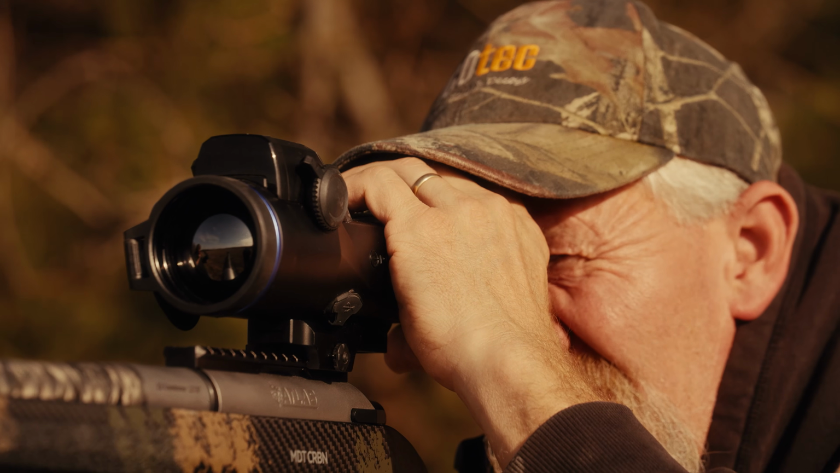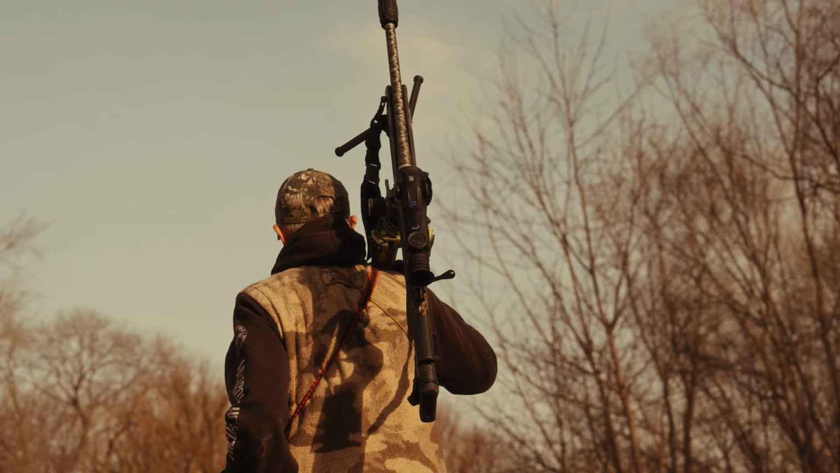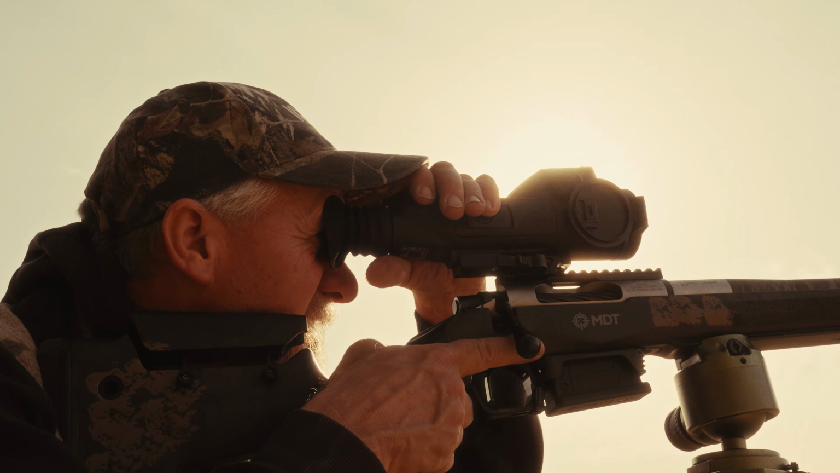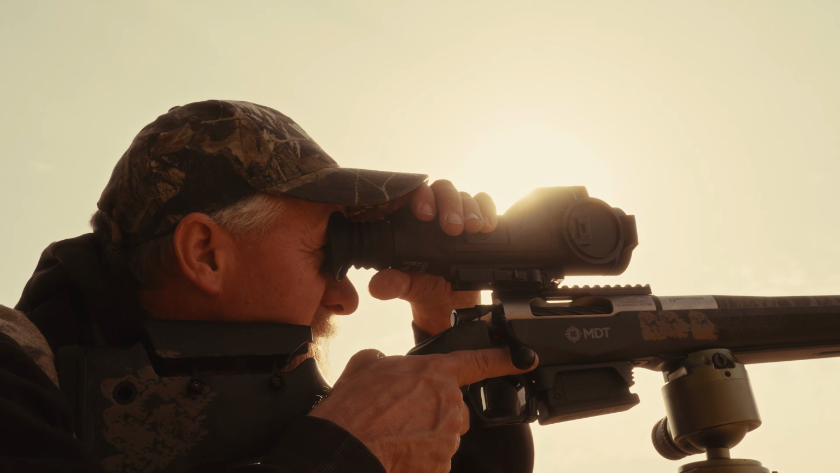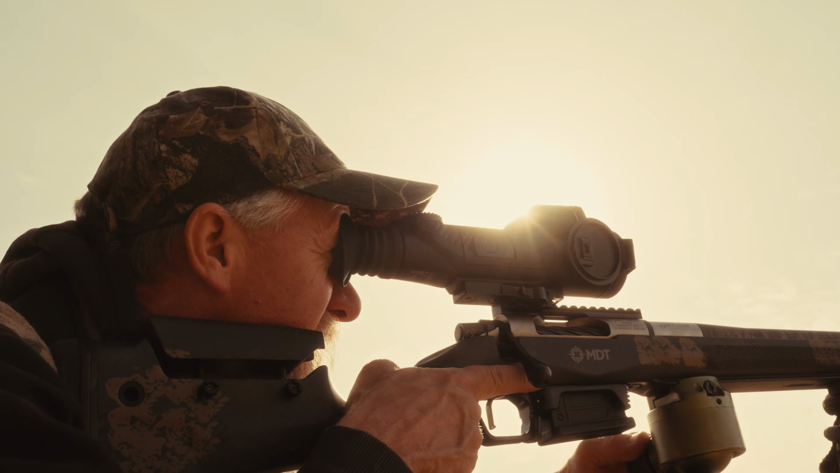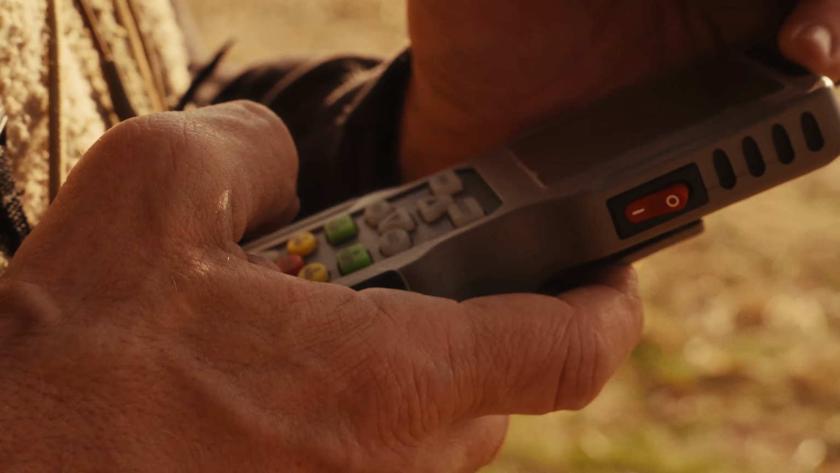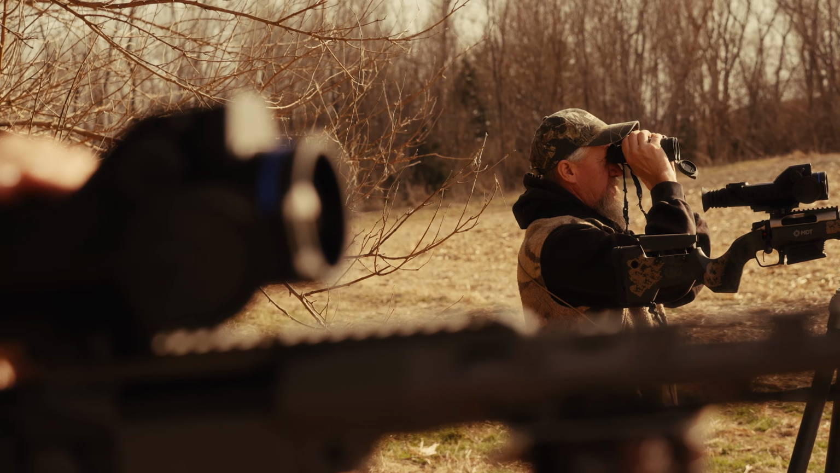In 2018, got into thermal, and that was a total game changer. The numbers of animals that you can see with thermal, it was pretty incredible. I think the first night I went out with a thermal, I saw 20 coyotes. I don't think I went 3 miles from my house, which prior to that, I had no idea there was that many. I just wouldn't even think there was that many.